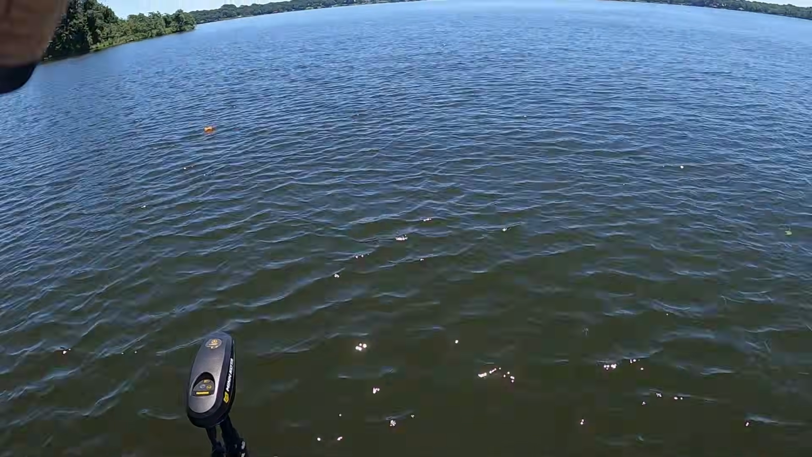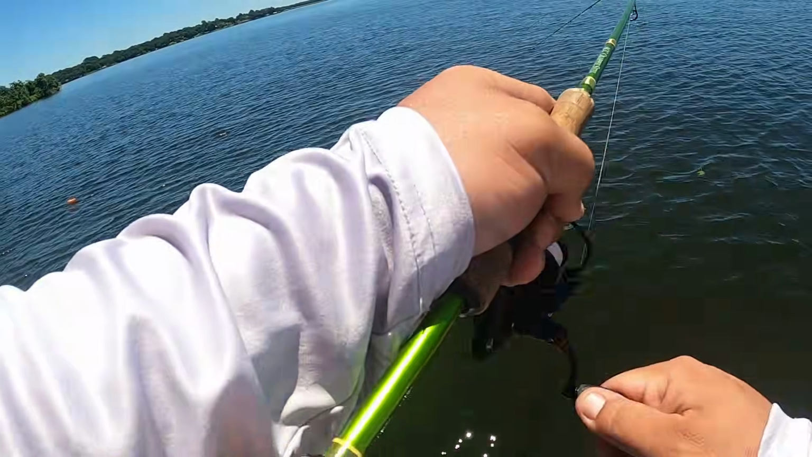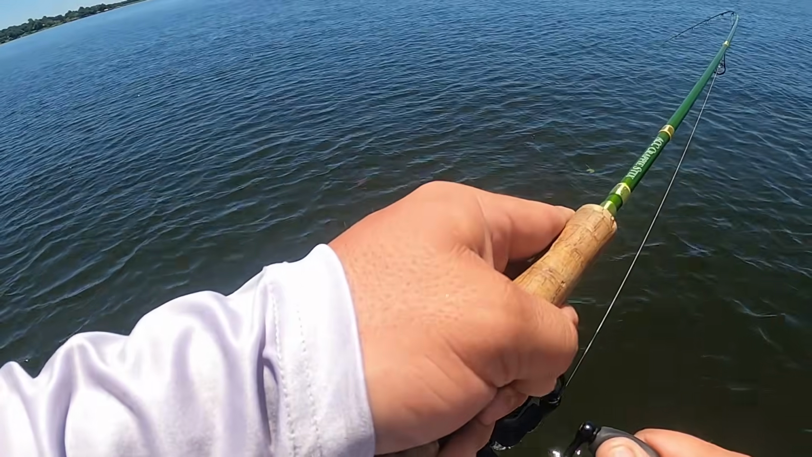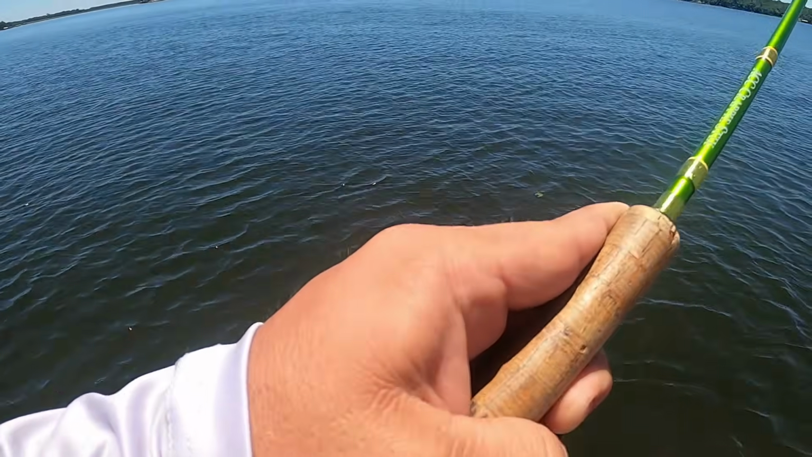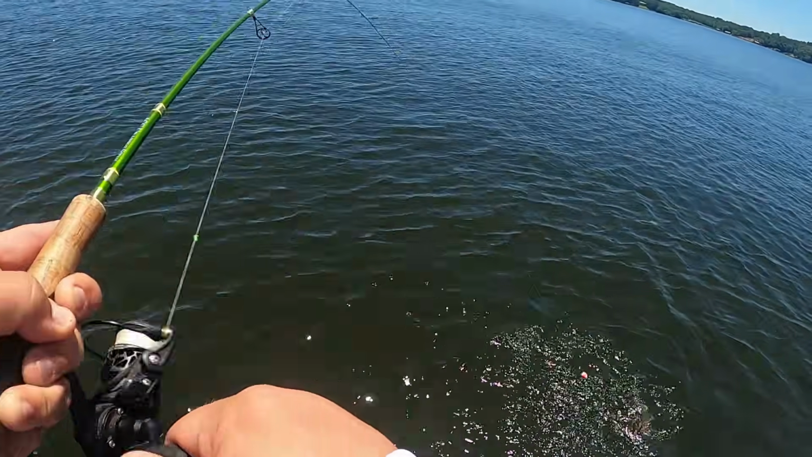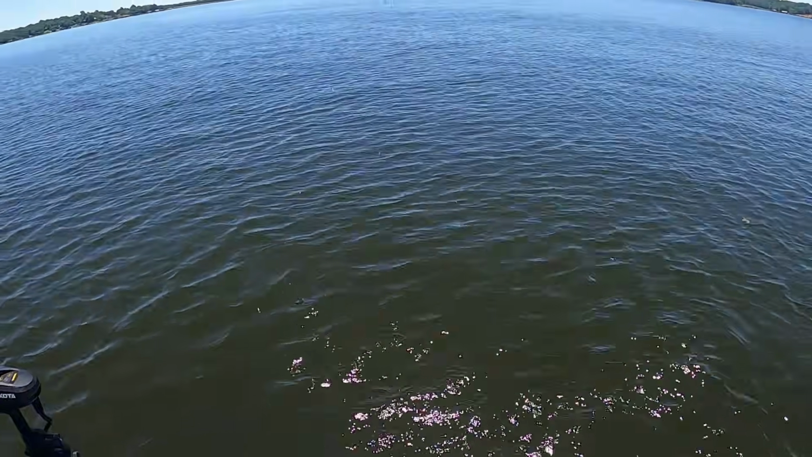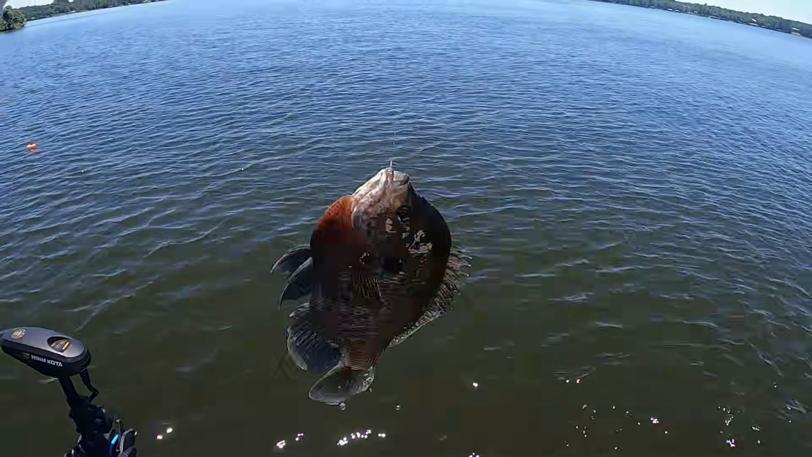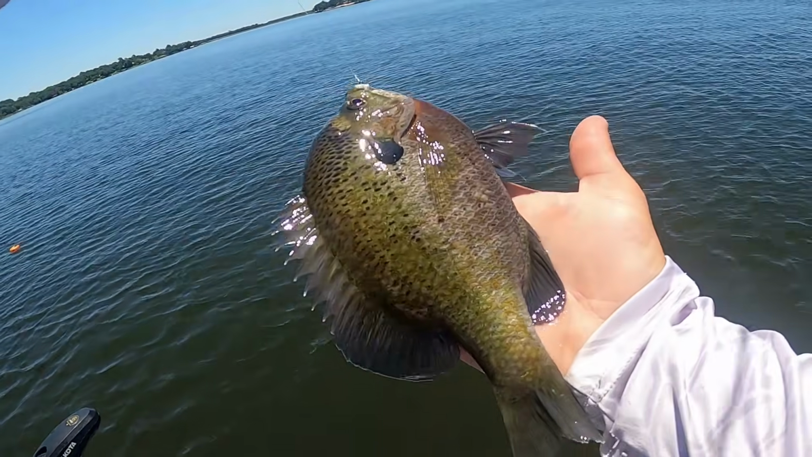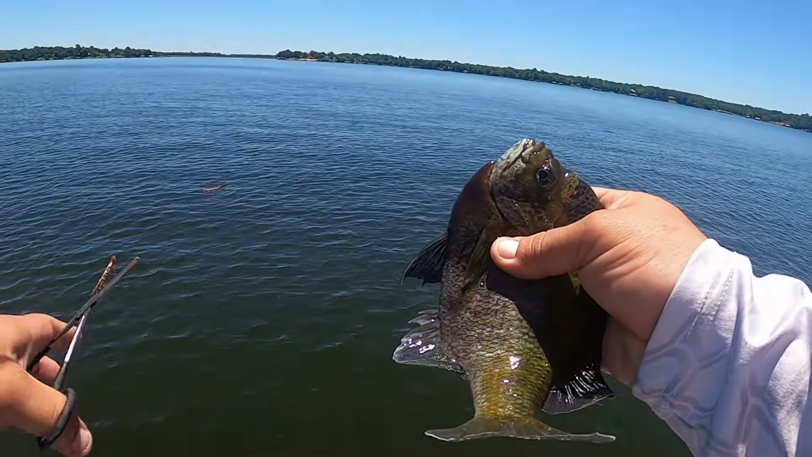Oh gosh, there he is. That's it. Oh, guys. Look at that right there. He ain't really fighting yet, but he's about to. That feels like a tank. Oh yeah. Look at that, guys. That's a stud. That's a stud. Look at that, guys. Big old bluegill.